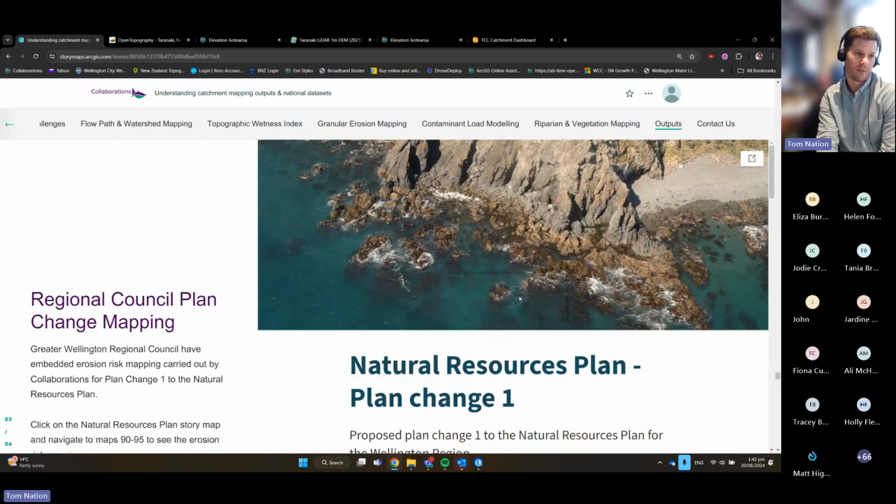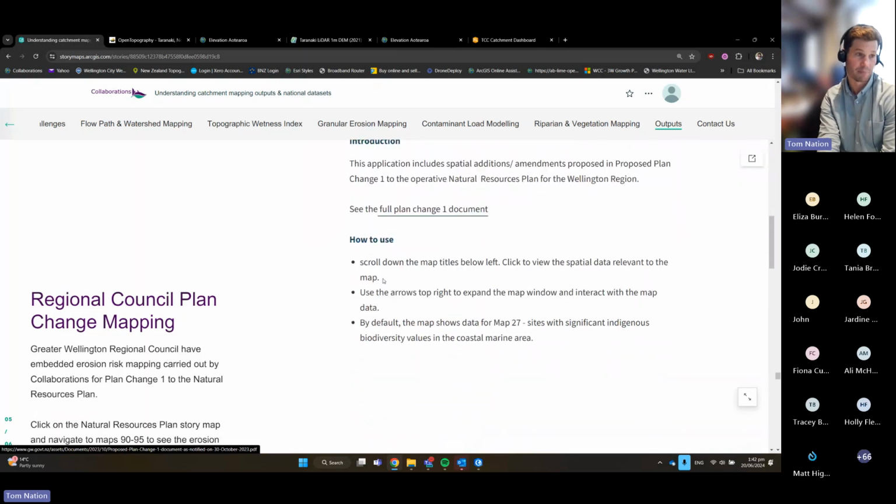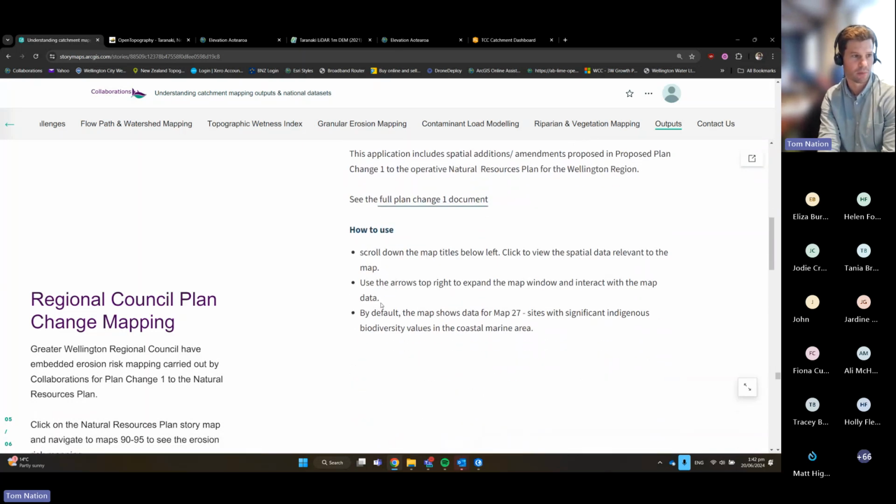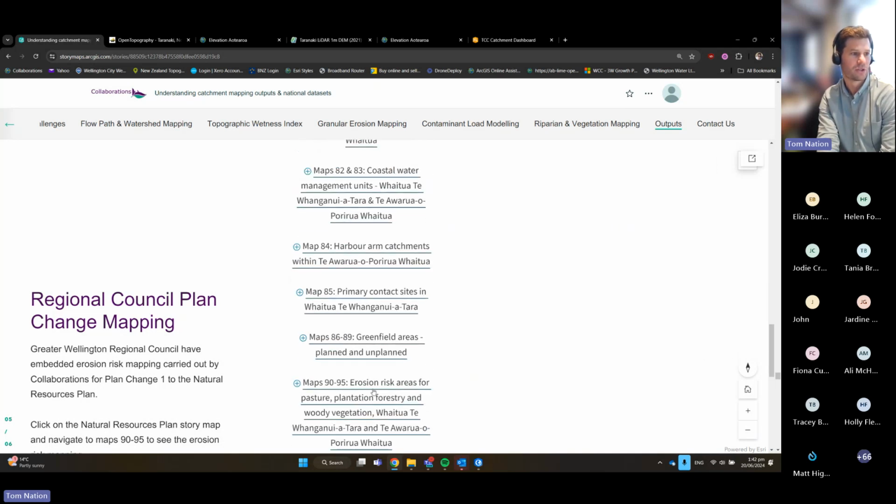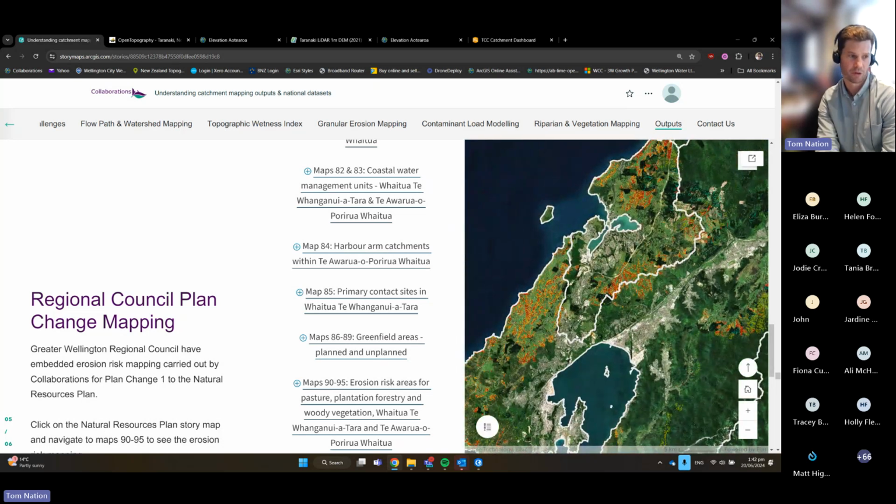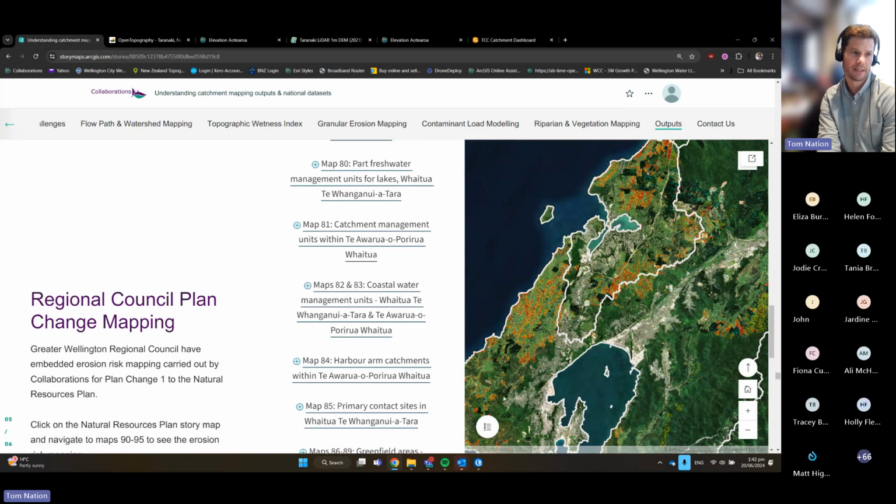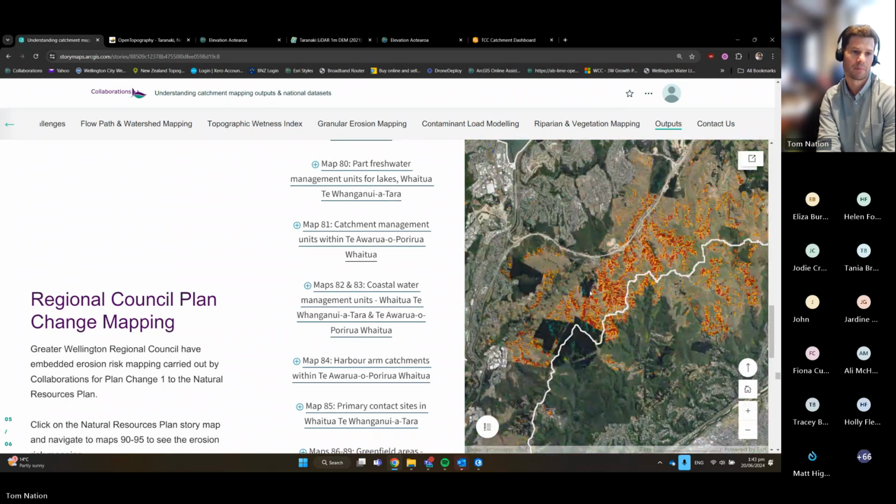And so here, for example, with Greater Wellington, this is a story map on the right here, an embedded story map inside a story map. It's a bit of inception here, but we come down to these maps, and hopefully they show. This is a public story map that Greater Wellington have put out through their Plan Change 1, and this is some of that granular erosion modelling and mapping.